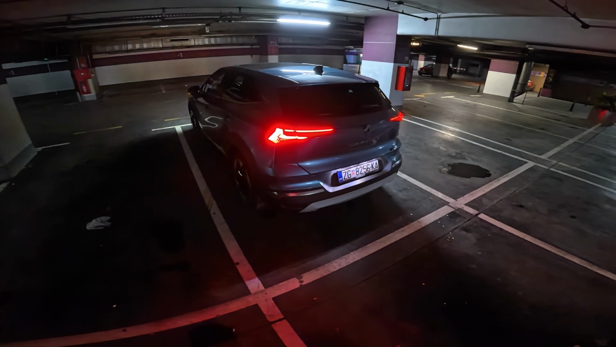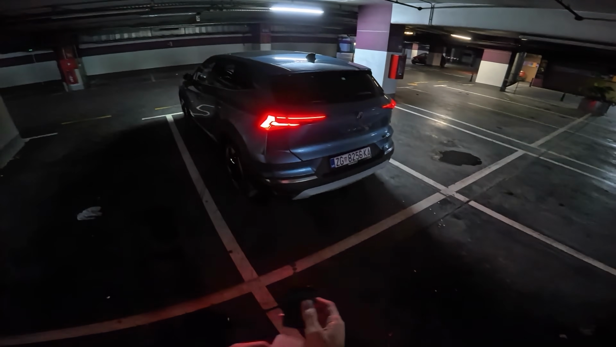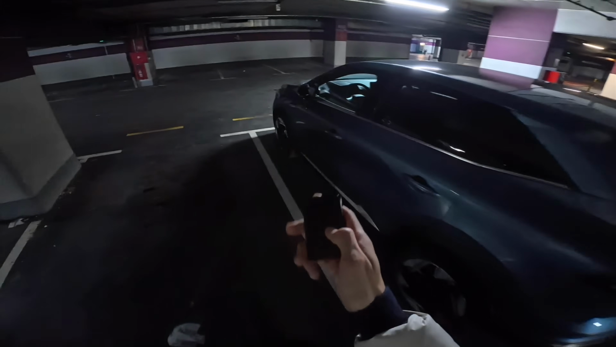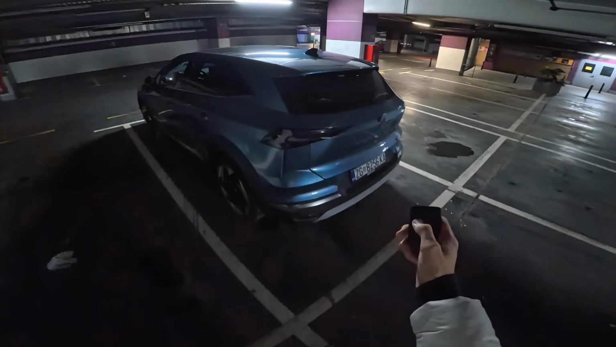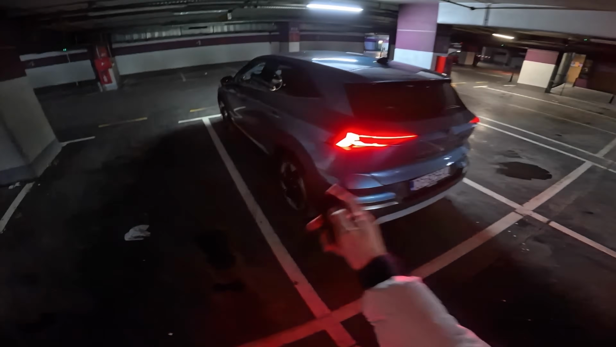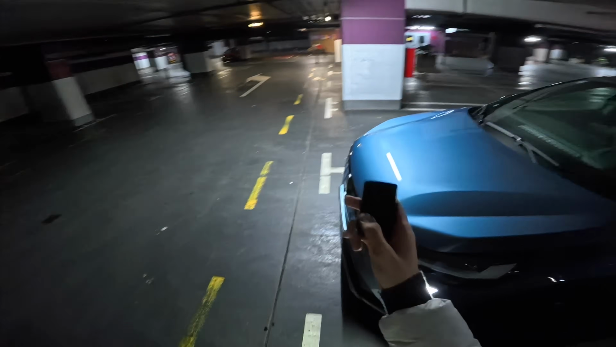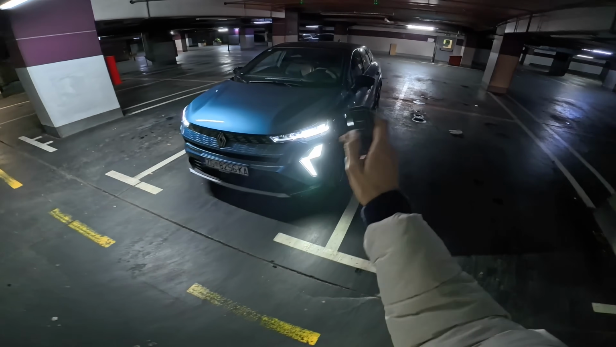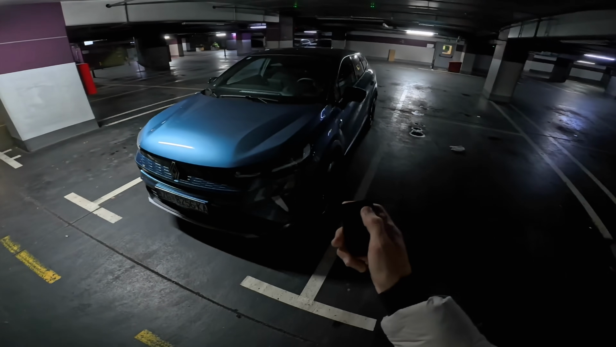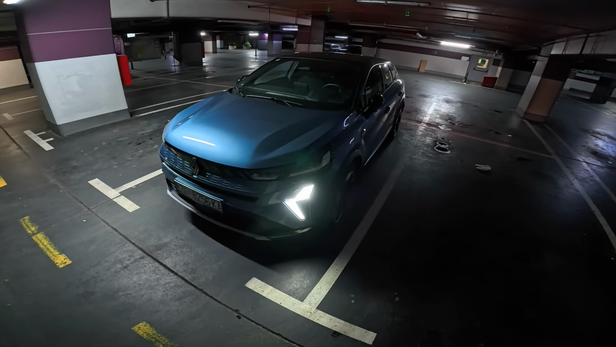If I lock the car, you're gonna see how the lights fade out. Also, the little gimmick on the front happens, and then if I unlock it, since I didn't do that on the street, you can see here the front. You need to press the button on the key fob to turn on the main headlights, but that's how it looks. And then if you lock it, you can see the headlight stands.